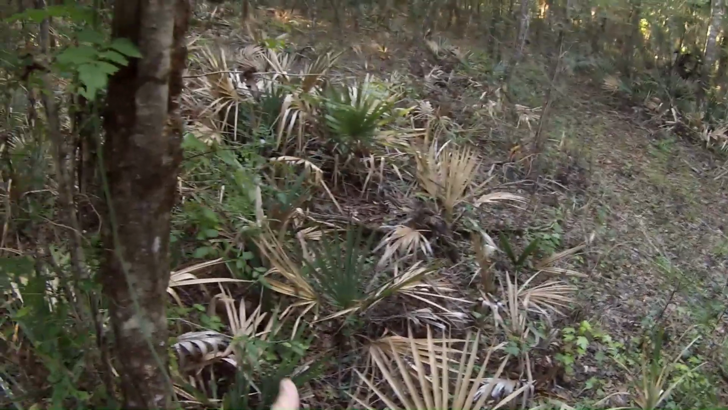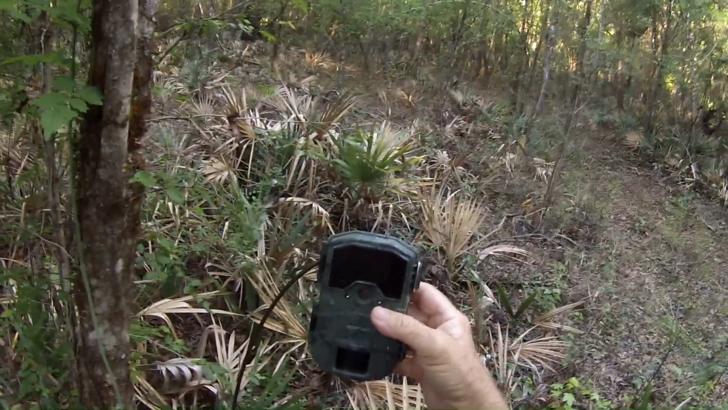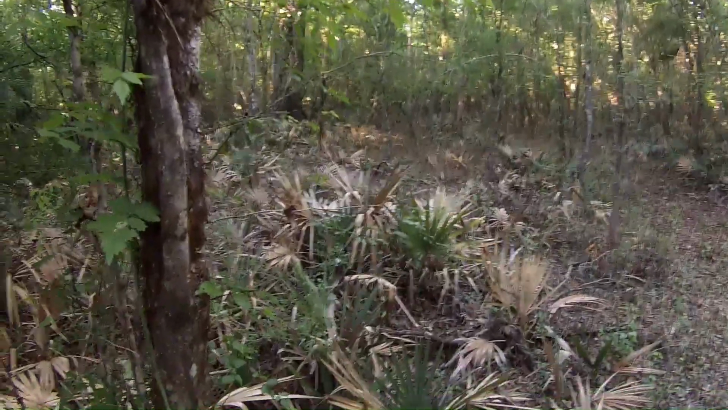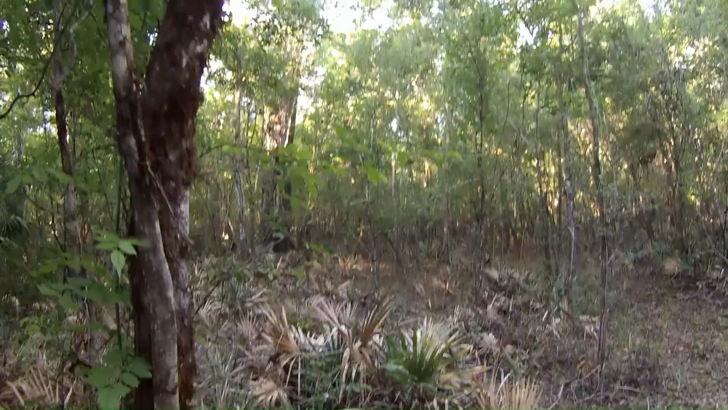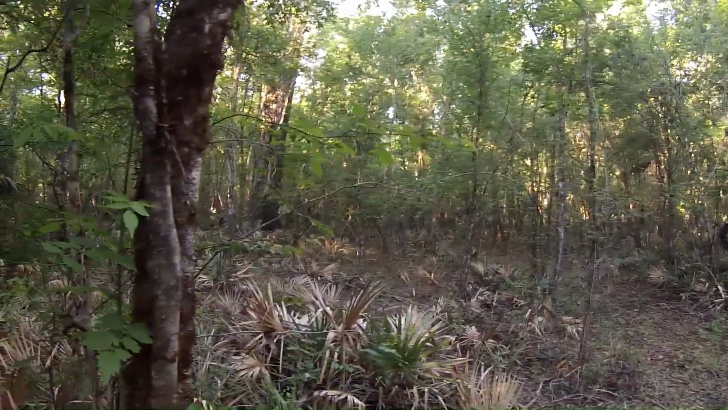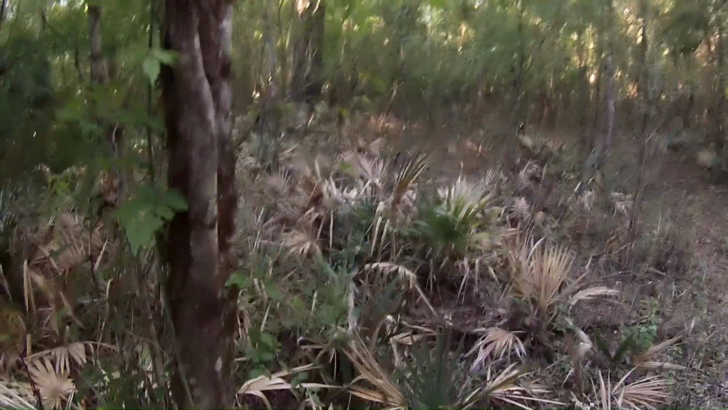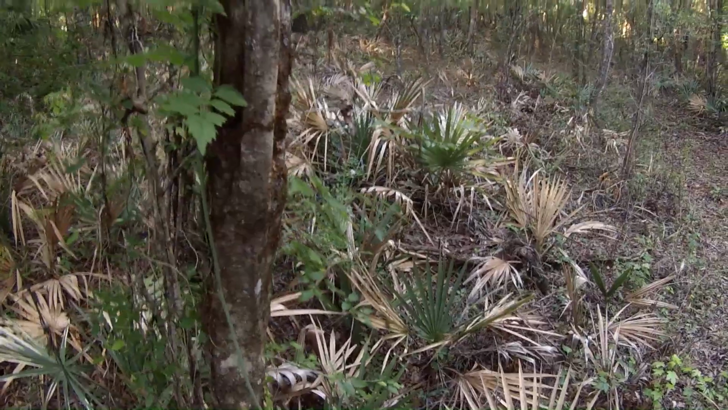Alright, so if you're not using game cameras in your research, you really should be. Because you might get something weird or odd, like I catch a lot of orbs. I've caught an orb carrying a deer off. I know that sounds weird and strange, but I've actually caught that on game camera.